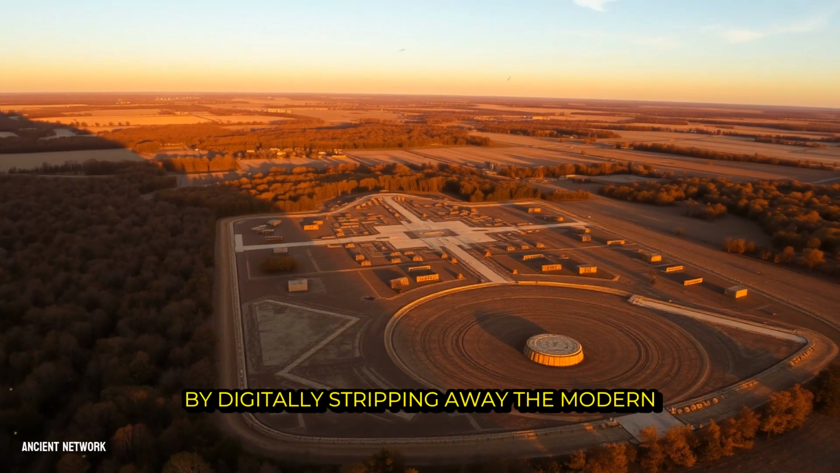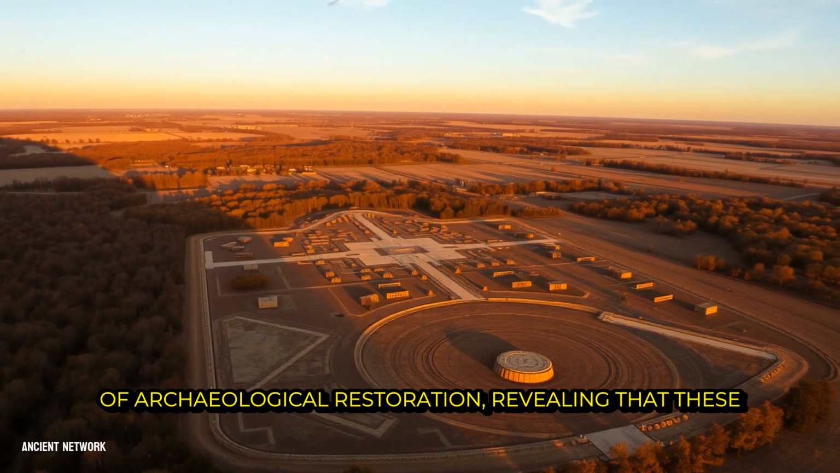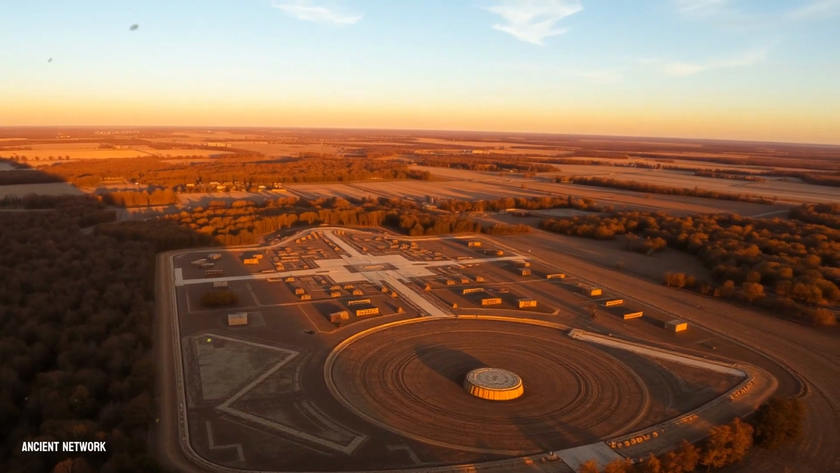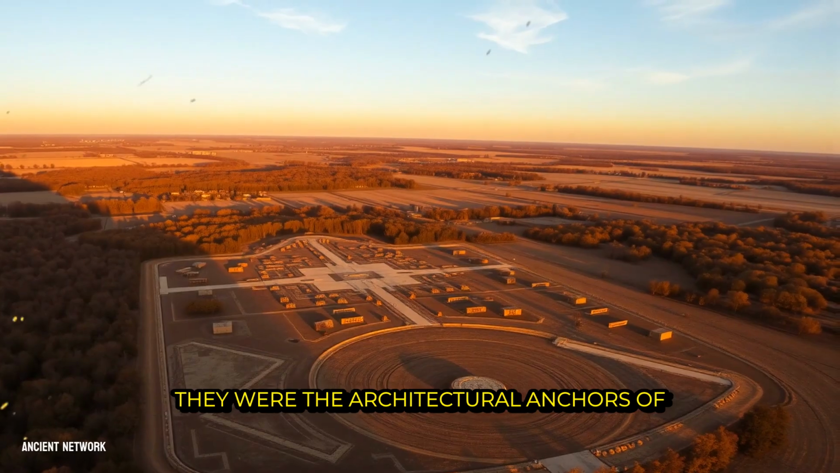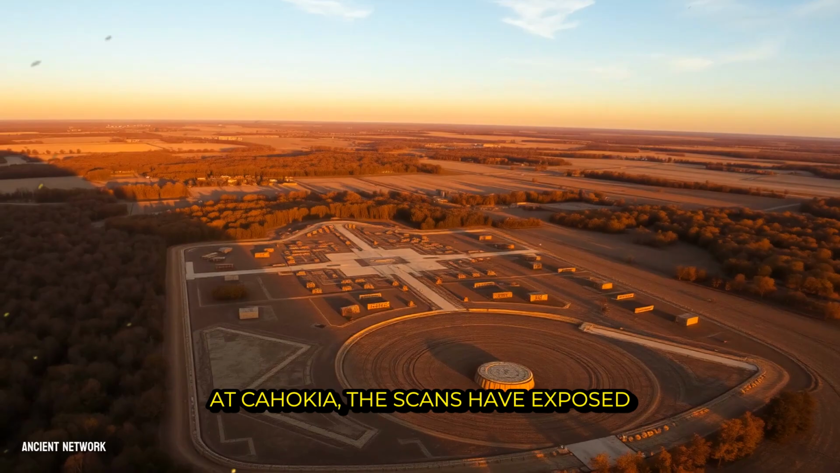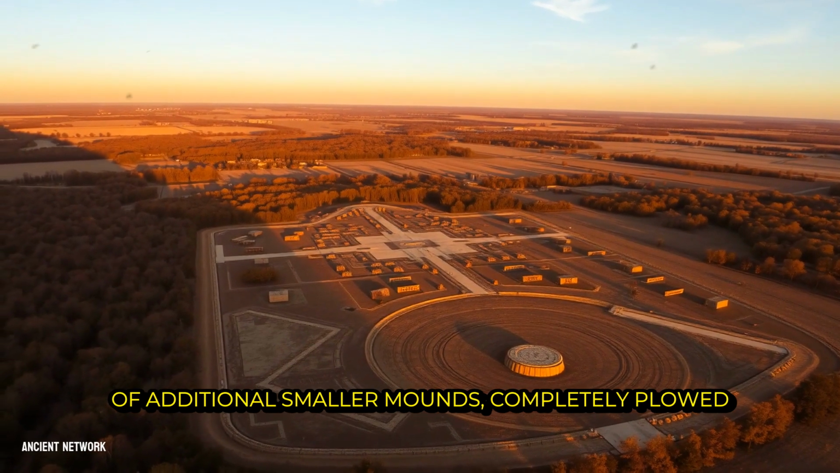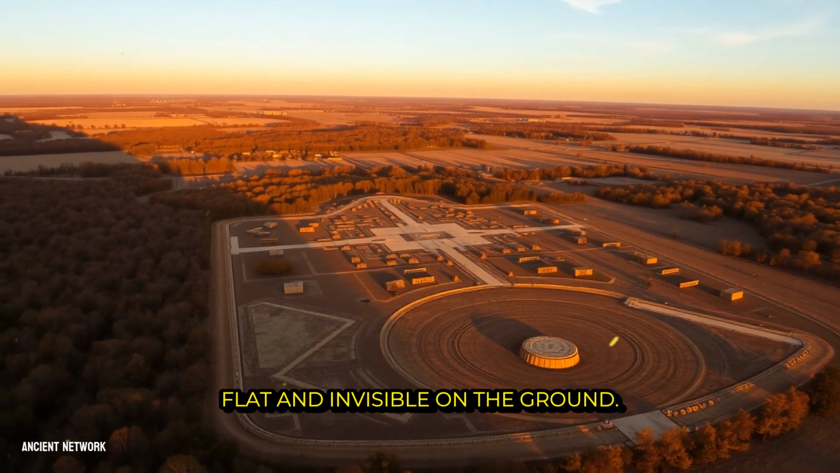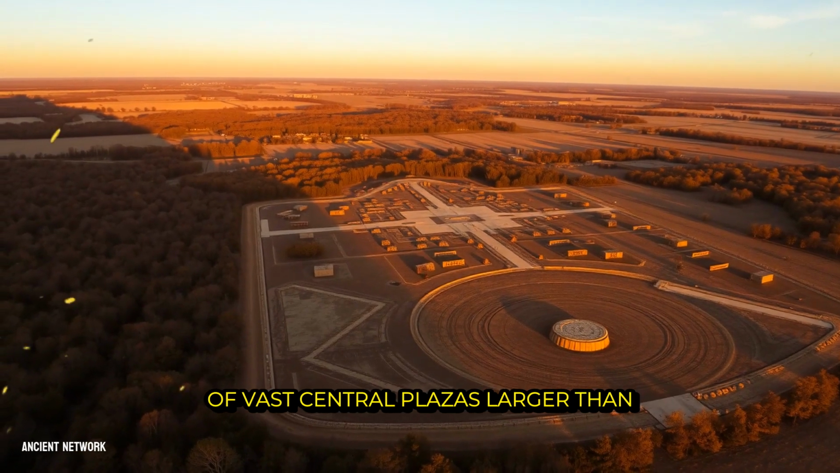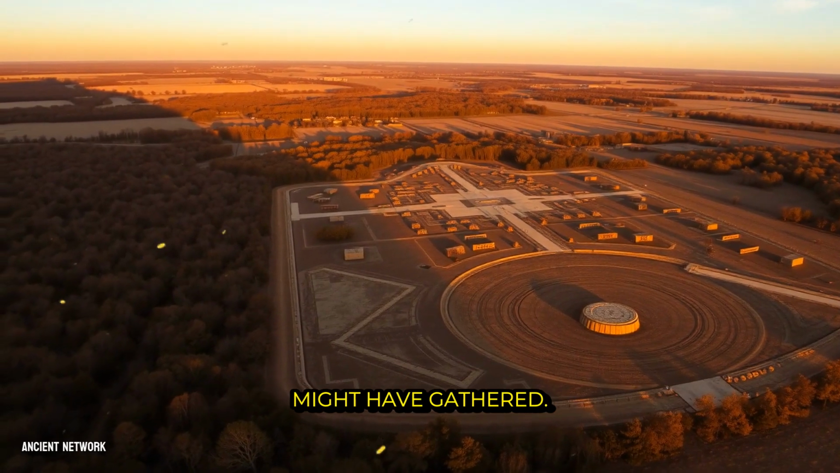By digitally stripping away the modern clutter, LiDAR is performing an act of archaeological restoration, revealing that these mounds were not solitary features. They were the architectural anchors of meticulously planned cities. At Cahokia, the scans have exposed the faint, ghostly outlines of dozens of additional smaller mounds, completely plowed flat and invisible on the ground. They have clarified the precise boundaries of vast central plazas, larger than many modern football fields, where thousands might have gathered.